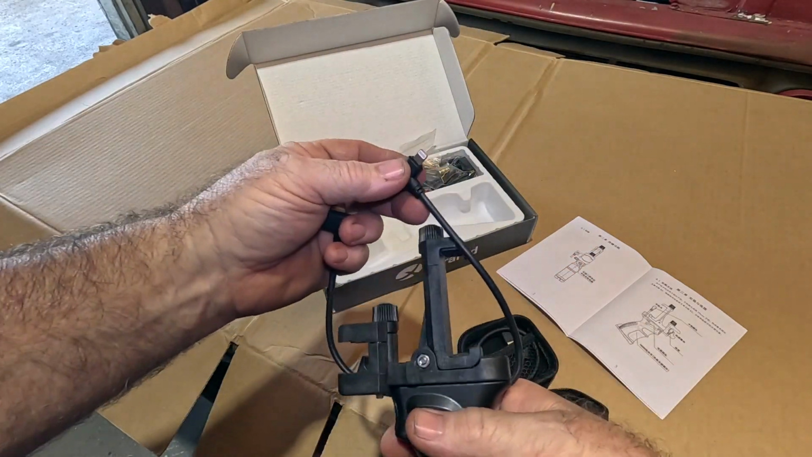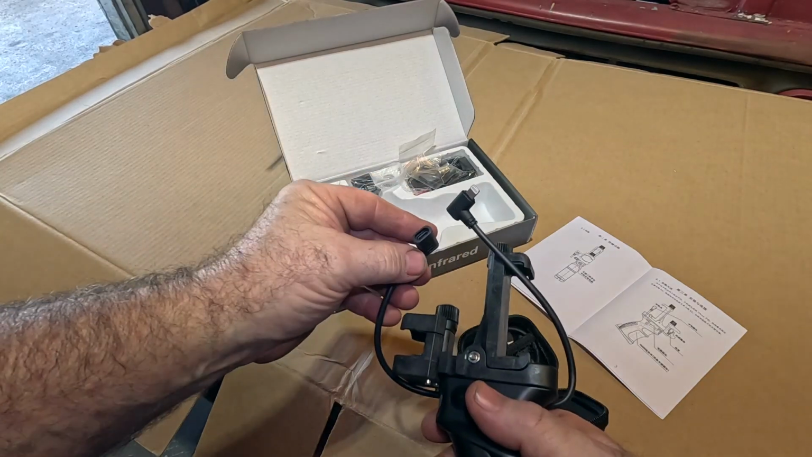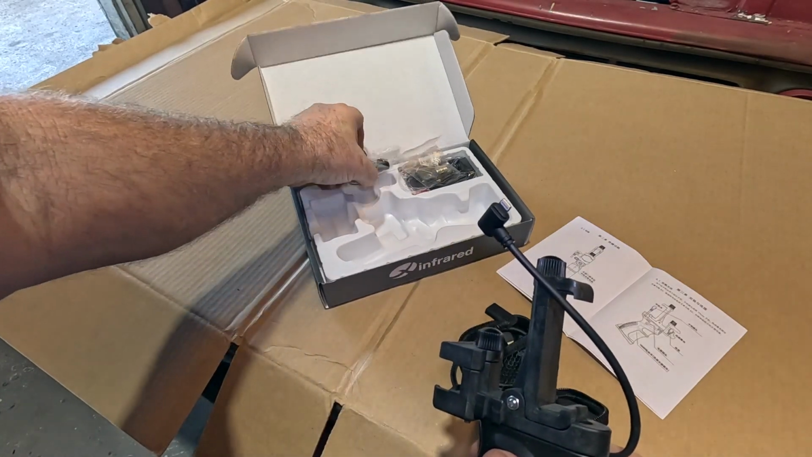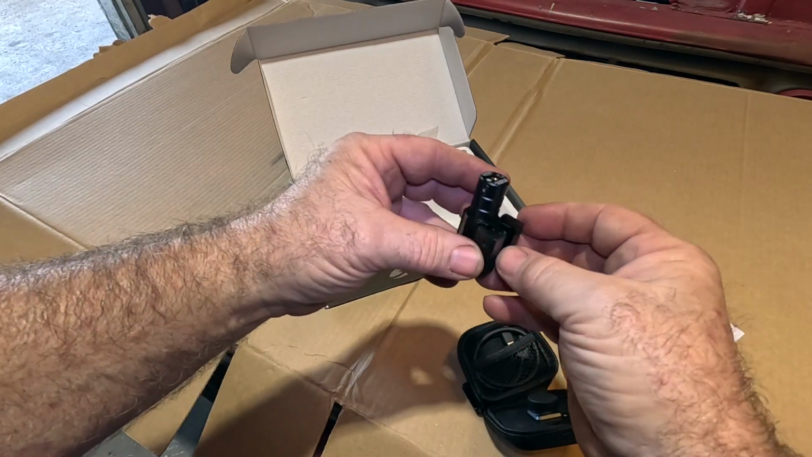Now this plugs into whatever kind of phone you have. You have to let them know. You have to choose the correct option. iPhone, Samsung, it'll work with everything. So I guess you can use this on a gun for hunting.